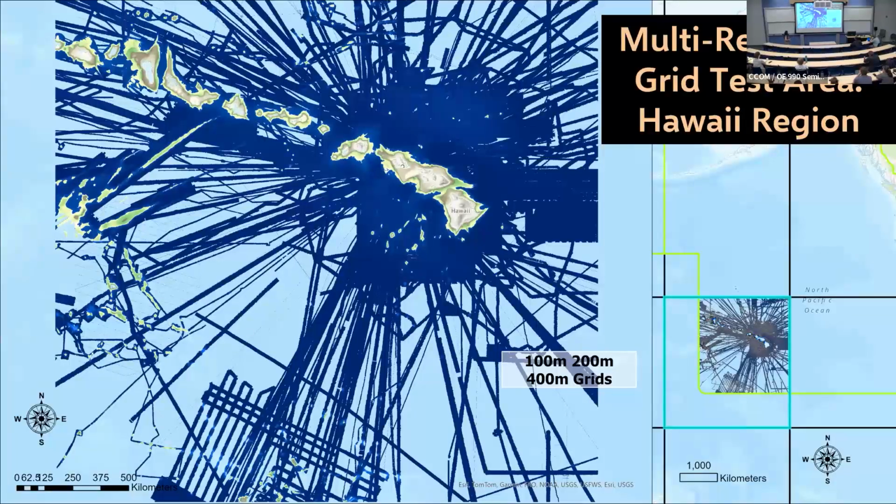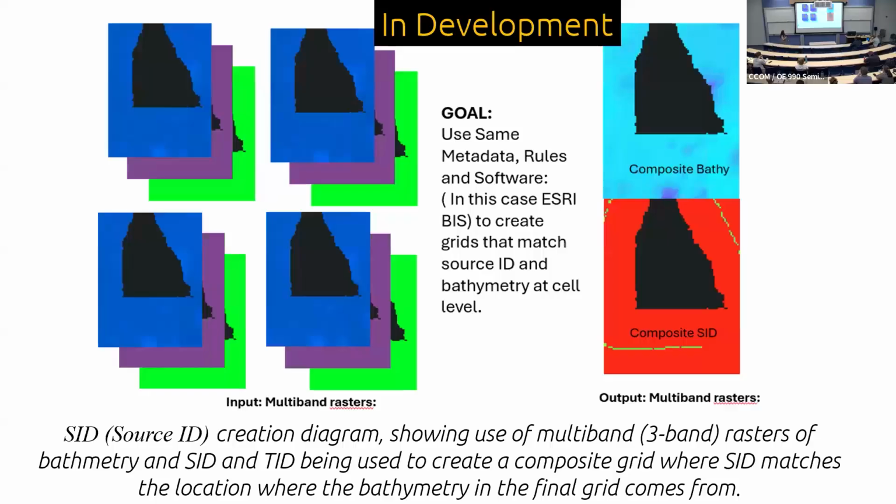So this is testing, and our test area is Hawaii. You should be able to go to the website for Seabed 2030 and play with a version of that if you want to. We're trying to create a grid version of where our data sources come from.